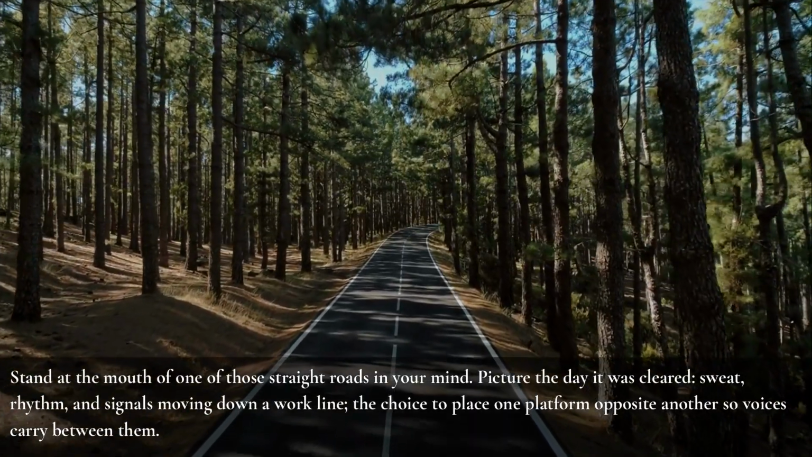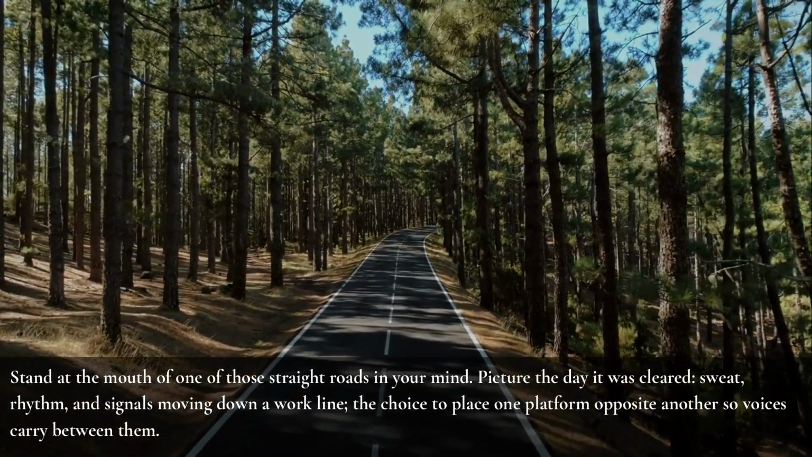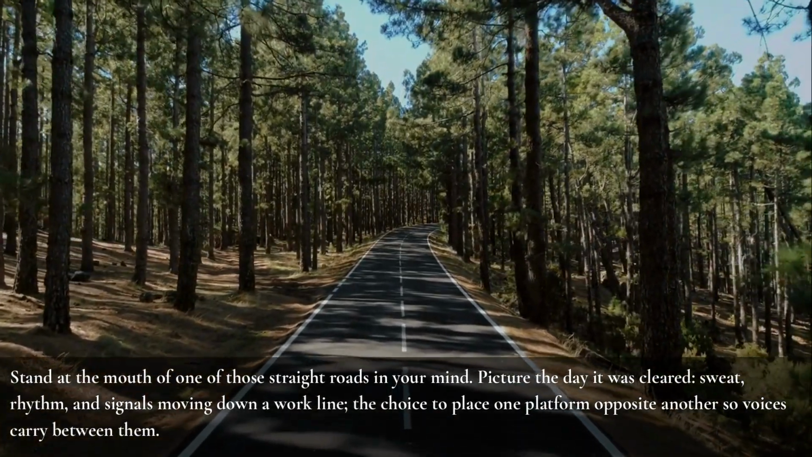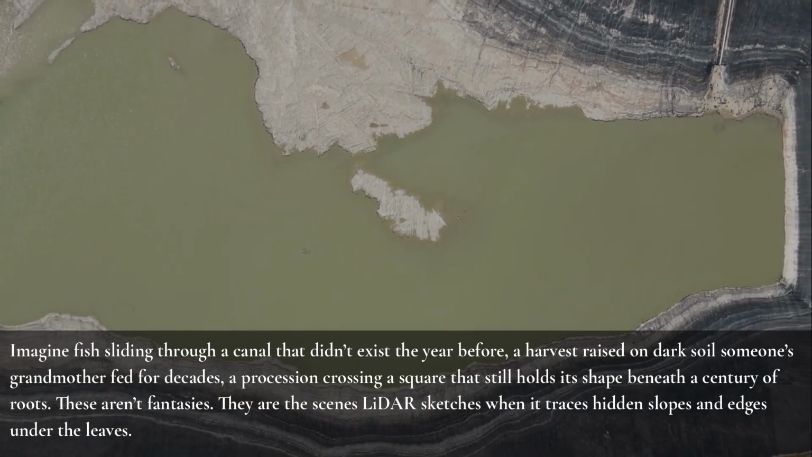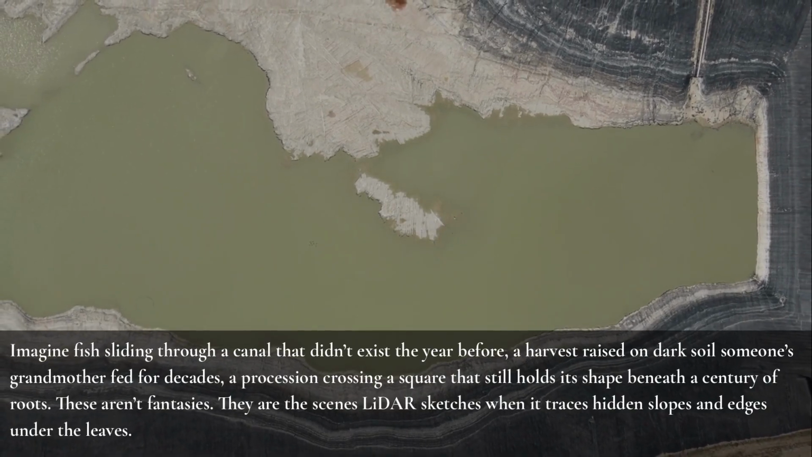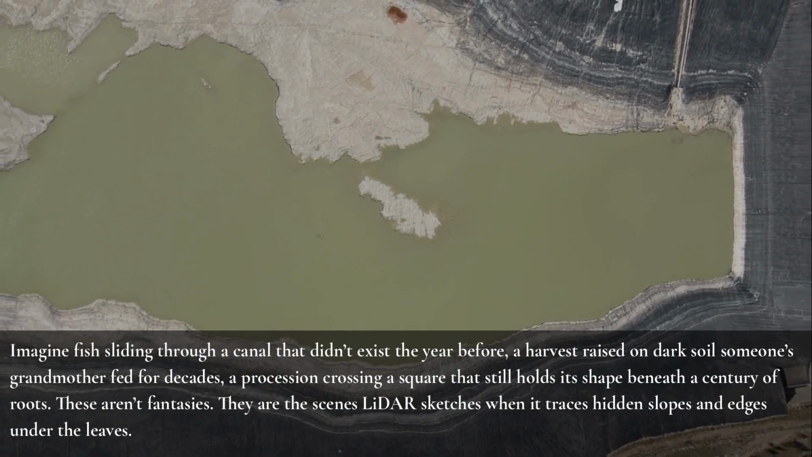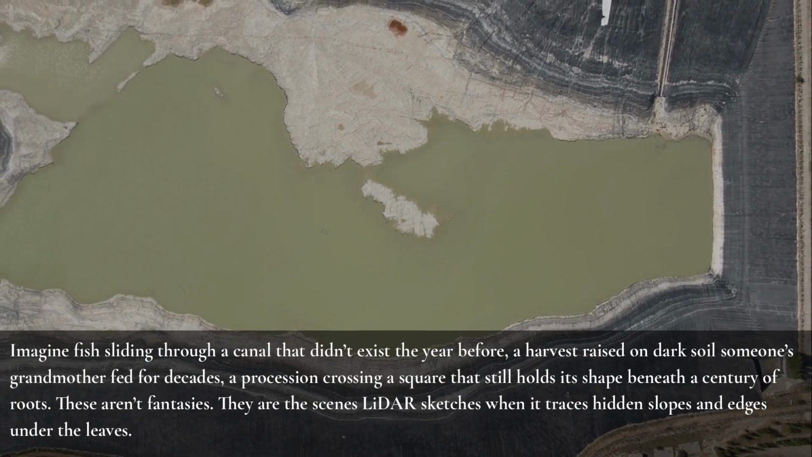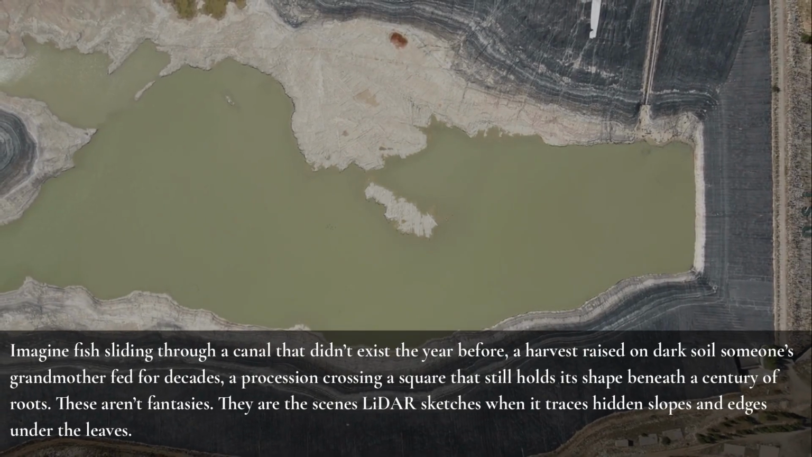Picture the day it was cleared. Sweat, rhythm, and signals moving down a work line. The choice to place one platform opposite another so voices carry between them. Imagine fish sliding through a canal that didn't exist the year before. A harvest raised on dark soil someone's grandmother fed for decades. A procession crossing a square that still holds its shape beneath a century of roots. These aren't fantasies. They are the scene's LiDAR sketches when it traces hidden slopes and edges under the leaves.